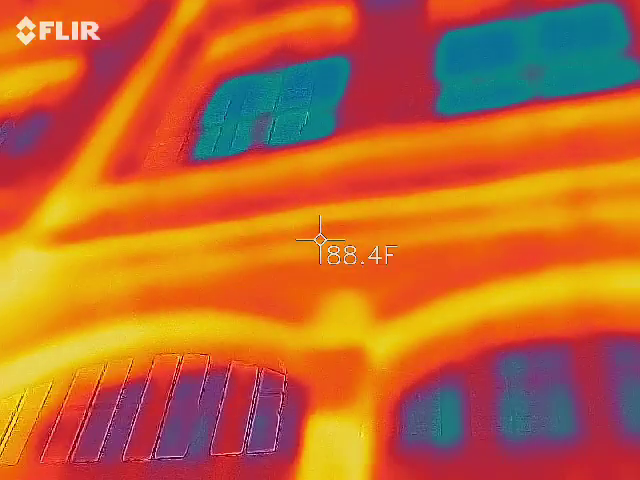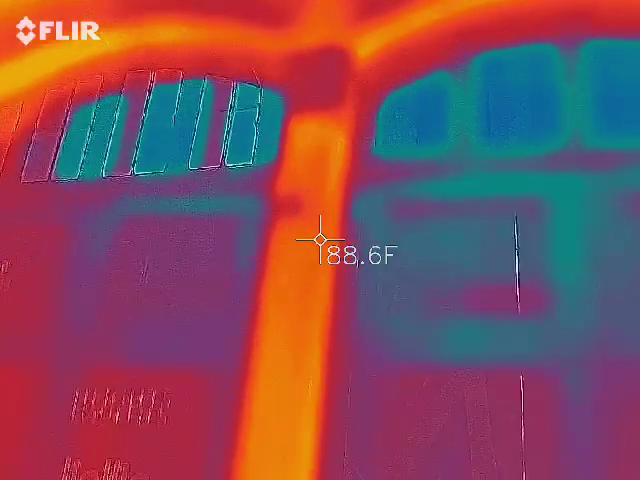Just keep in mind, I'm looking for temperature change with the windows. I'm not going to be able to see full operations of what's inside.